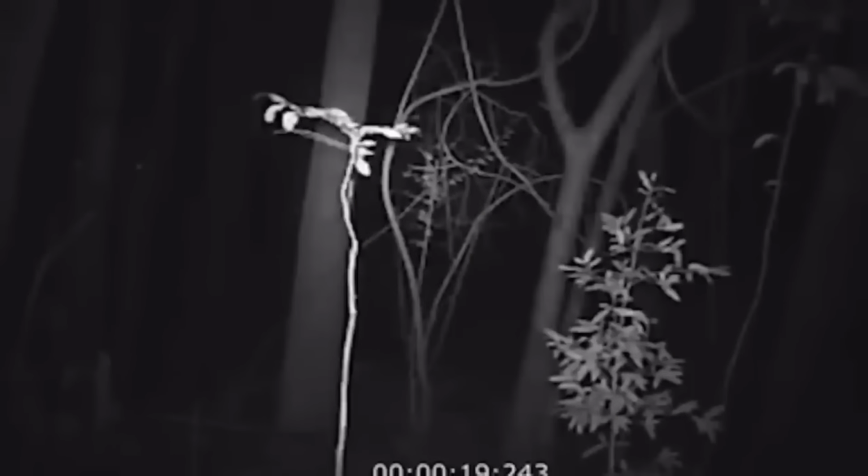Motion cameras are a big help for homeowners. They detect movement, take pictures, and send alerts. These cameras are also good for recording forest life, but sometimes they capture things that the humans aren't meant to see. This video is from a motion camera set up in a forest in Sydney, Australia.